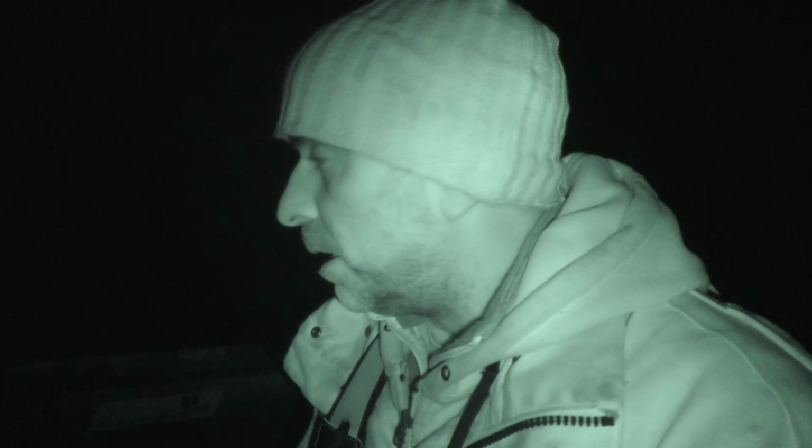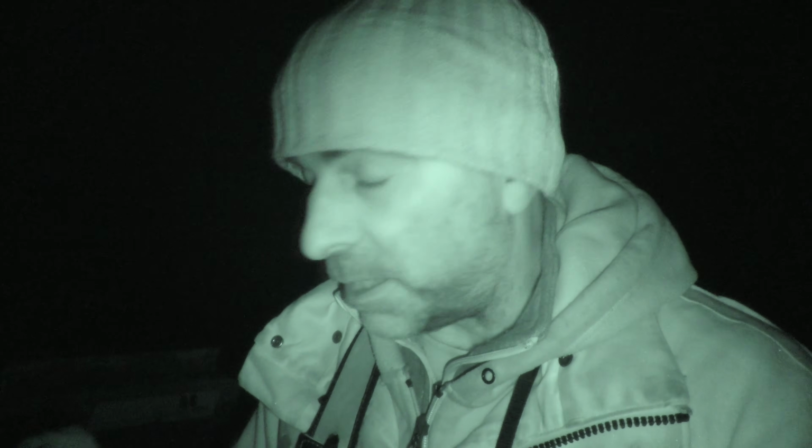Right, well, I had a shot there. Fox came along just nicely across the field here, and I think he had actually clocked me, probably silhouetted against the skyline up in the high seat there. But he stopped and had a little look and then just carried on across the field. So I sort of froze when I first saw him, and then as he went out across the field, I got onto him. I gave him a little shout just to stop him, and I shot.